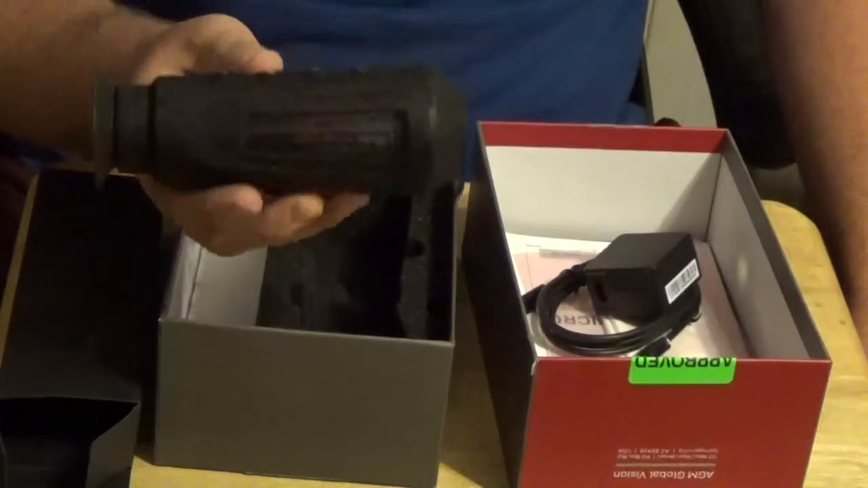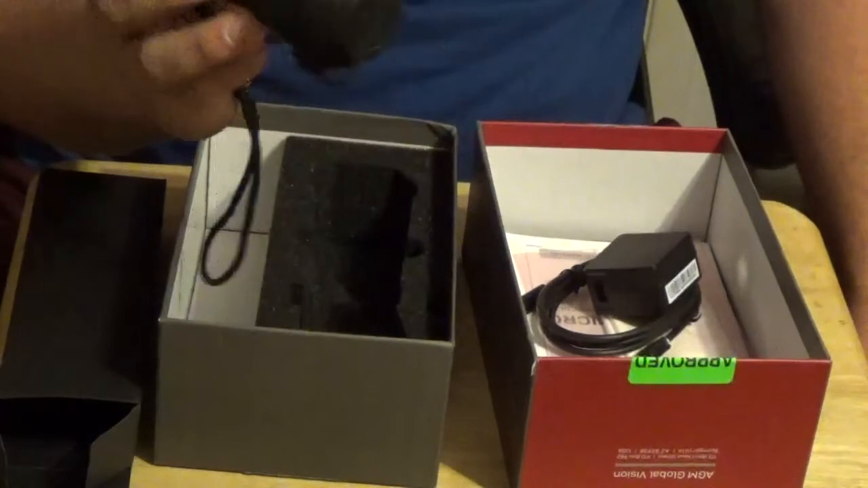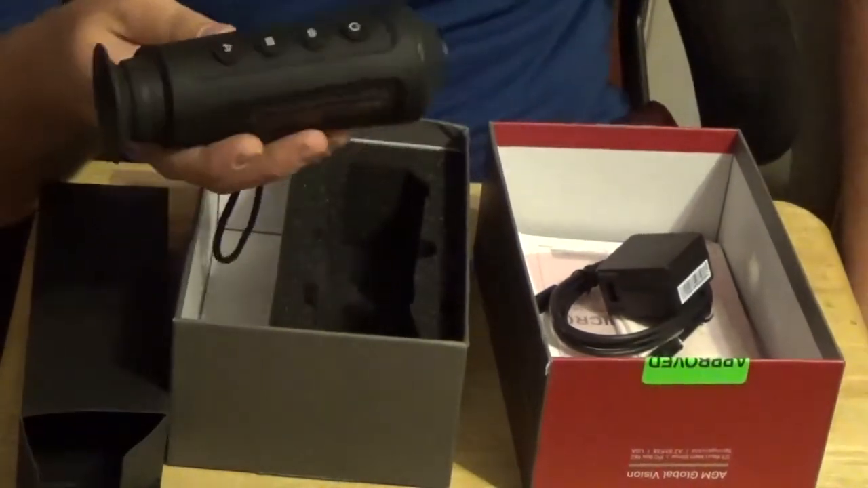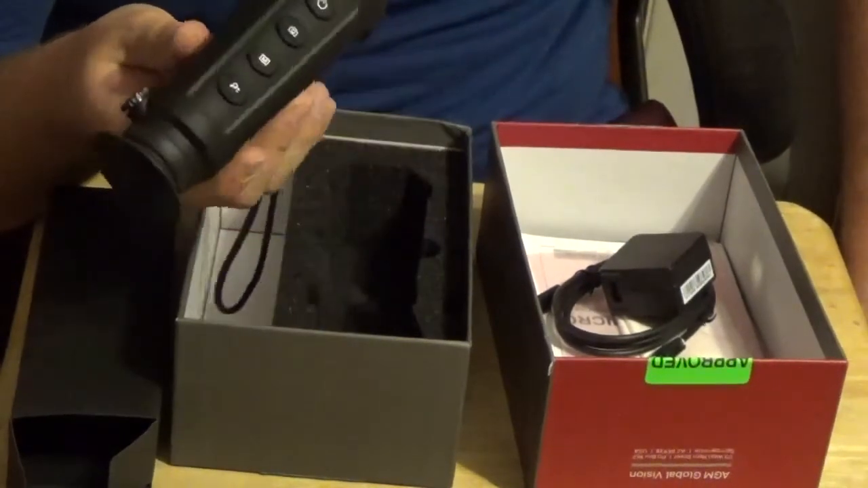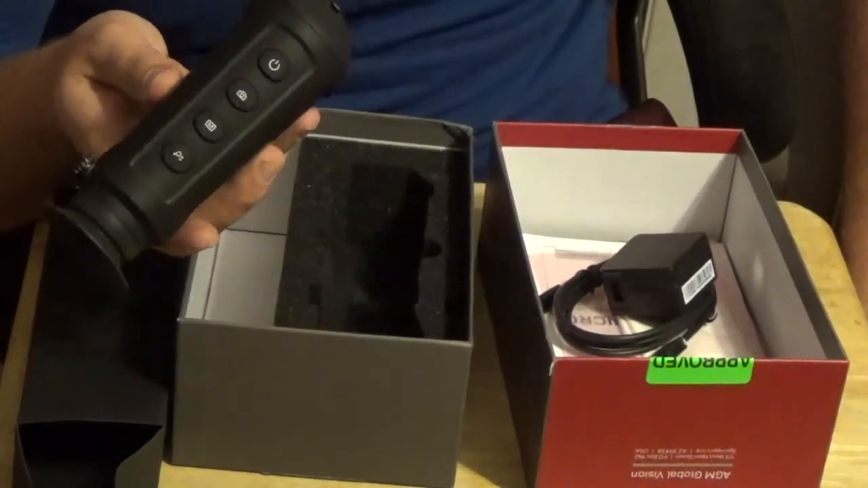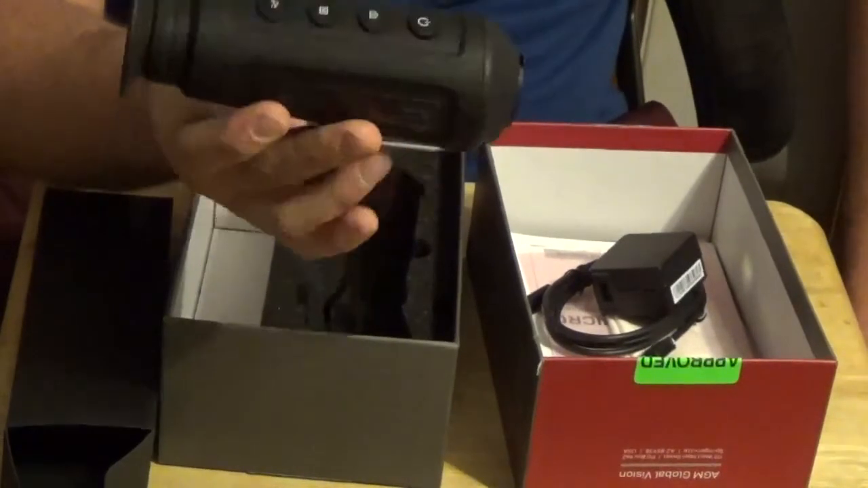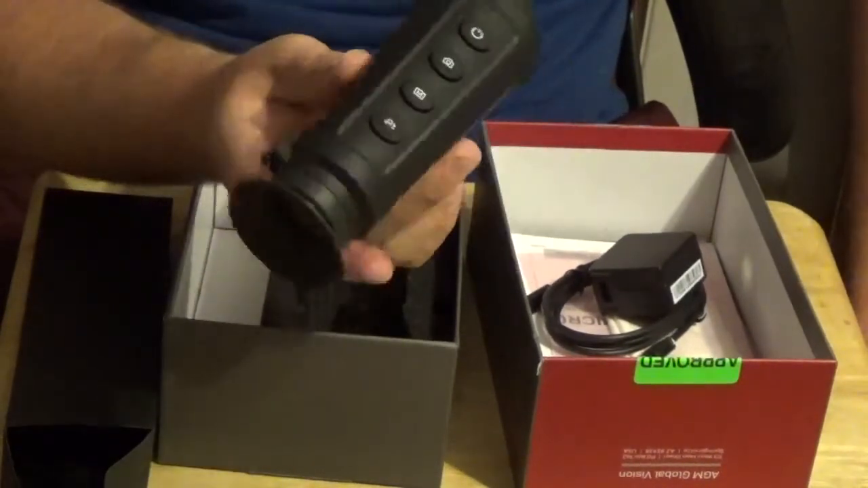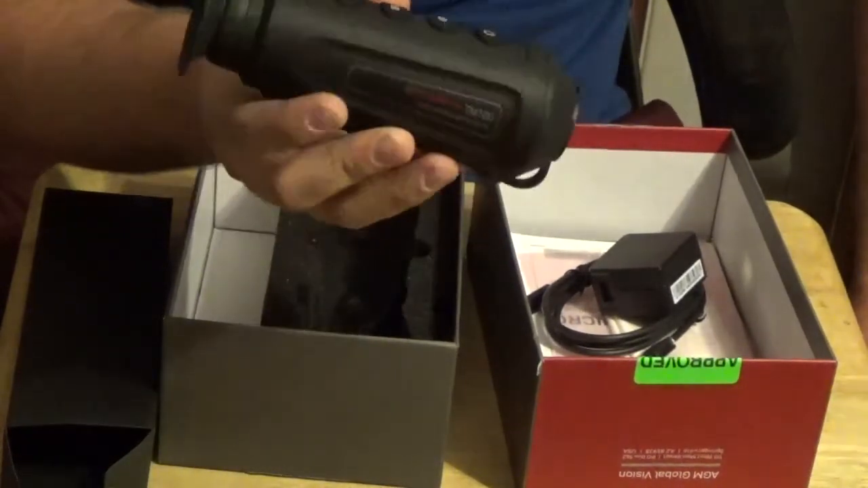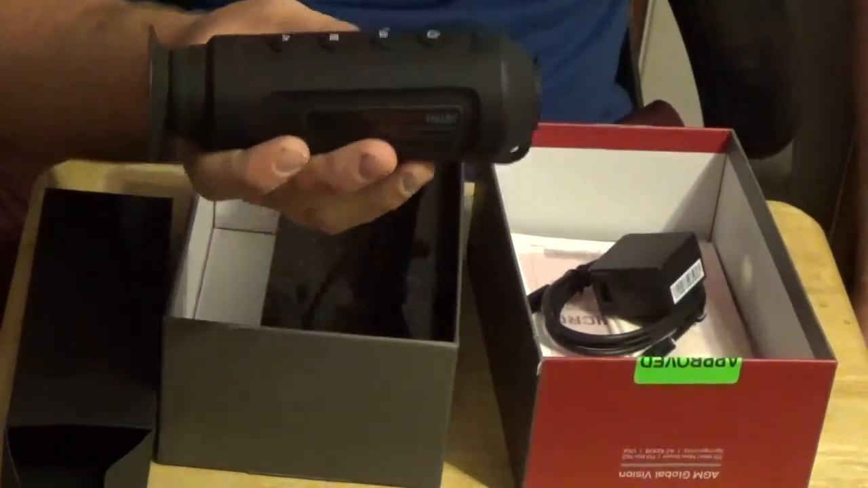This is the cheaper version. They make a more expensive version. It's around $1,000. But like I said, this one cost me, I think with tax from Amazon, was $420. So that's not too bad. Almost identical to the FLIR, I guess is how you say that, monocular, but it's a little bit cheaper and seems to be a little bit better from what I've read. So it's enough yakking from me. We'll move on into the footage from the unit itself now.